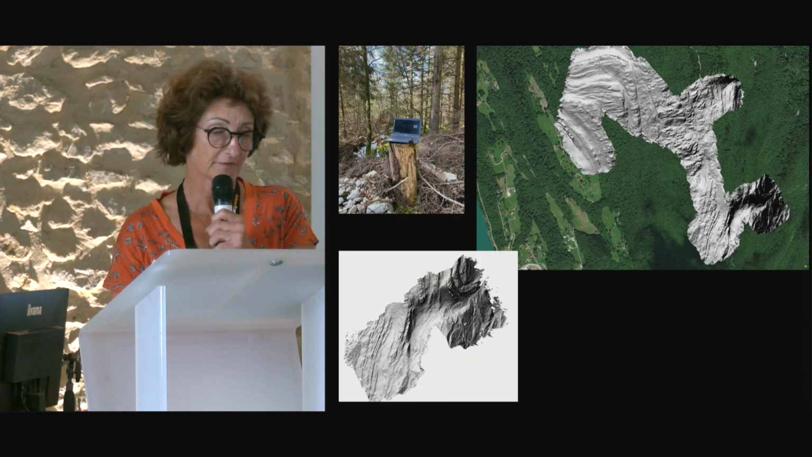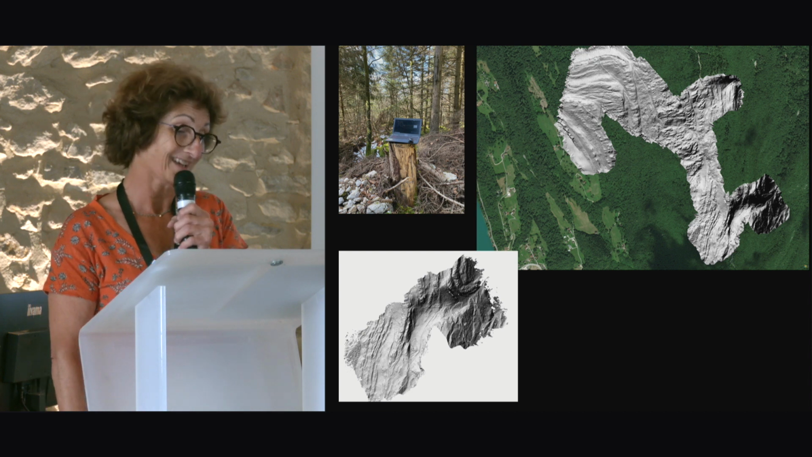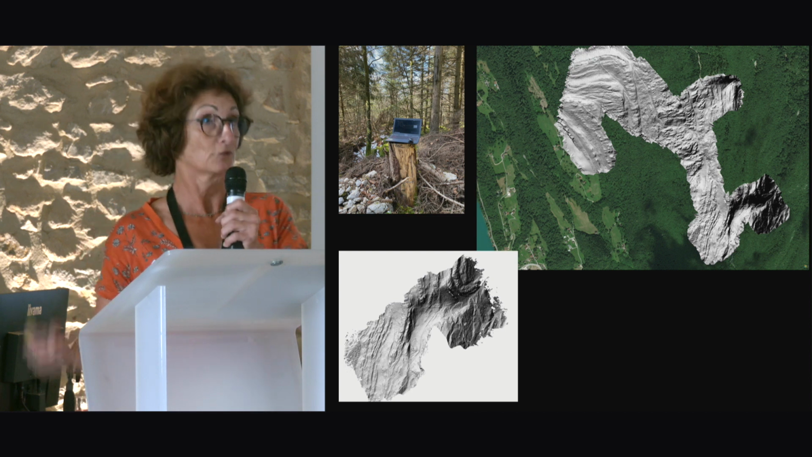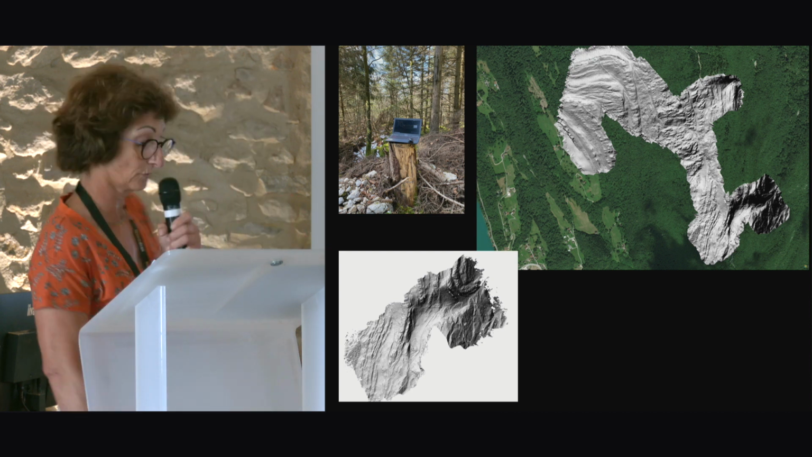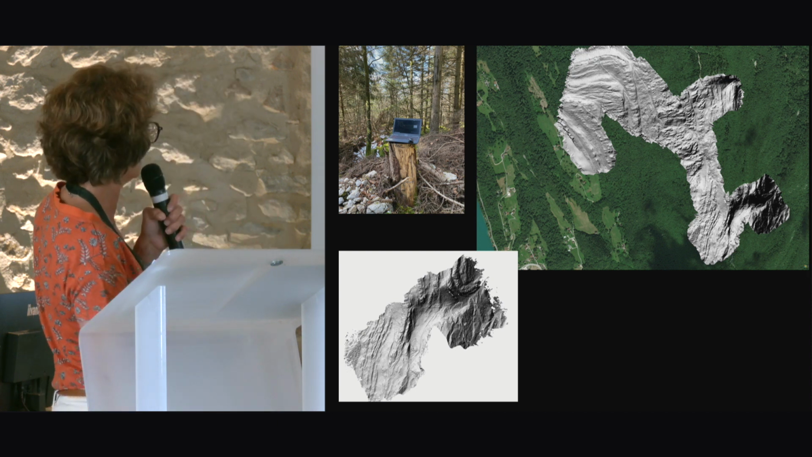The strips of the flight had to be drawn perpendicular to the direction of the Roman roads so that I could walk and follow the drone without losing the radio signal during the flight. So here is the DTM produced, and it even shows some hidden buildings here.